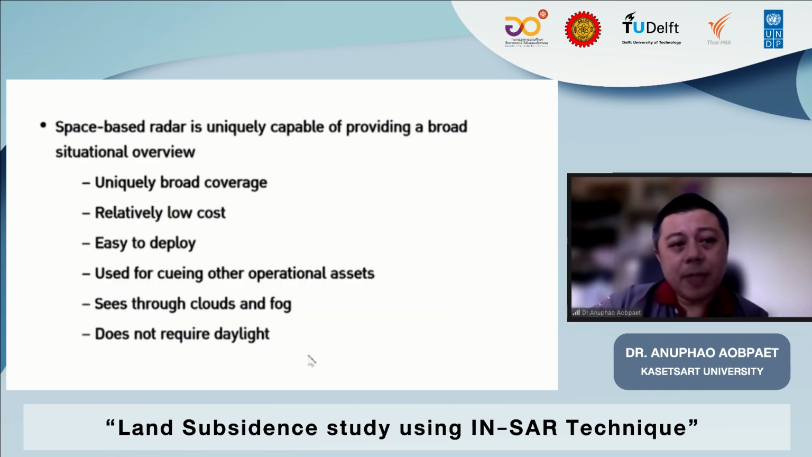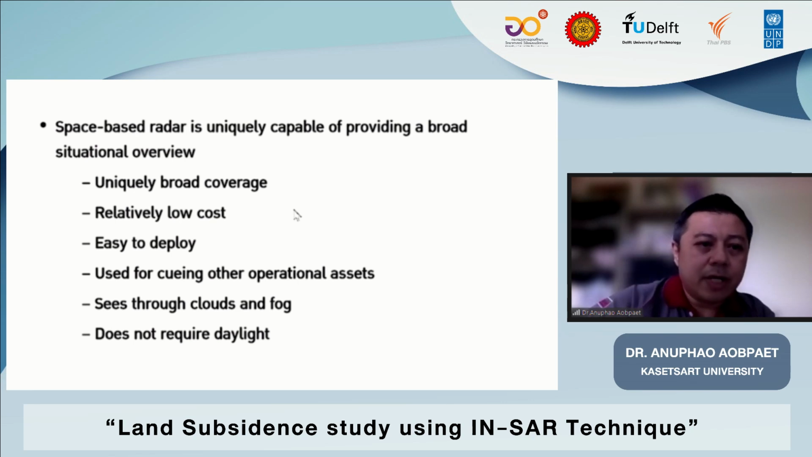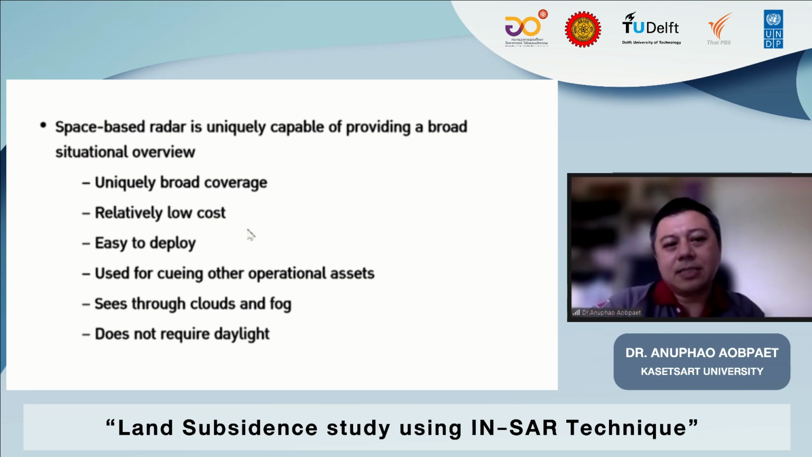Then, the advantage of space-based radar is the broad coverage and relatively low cost, although it was really expensive in the past.